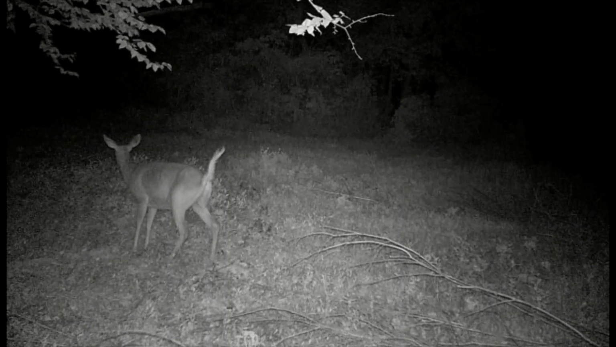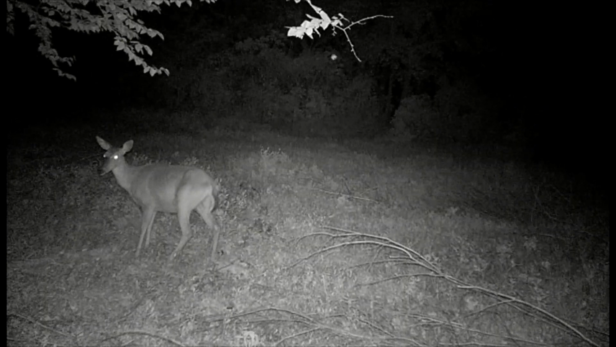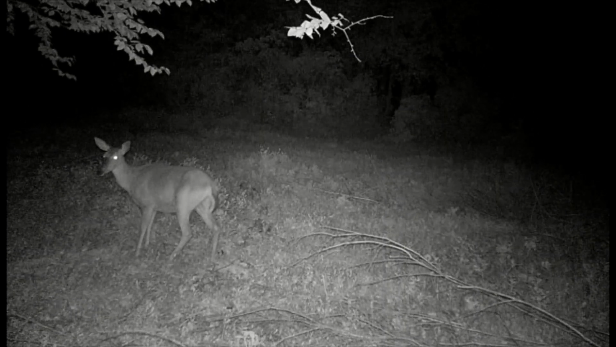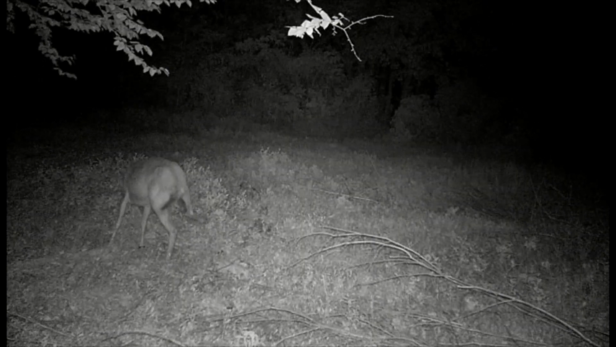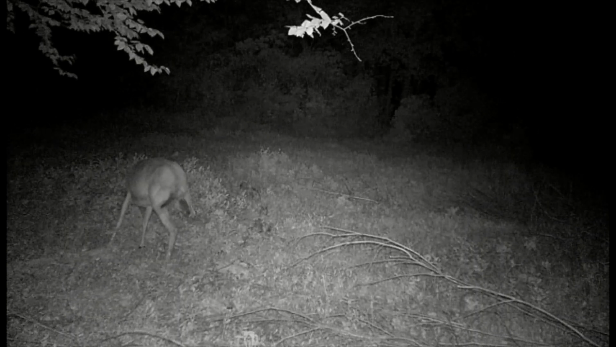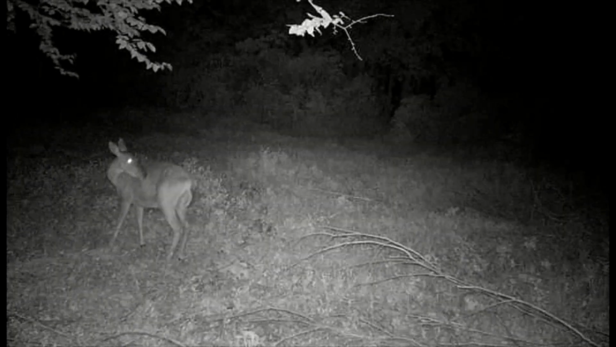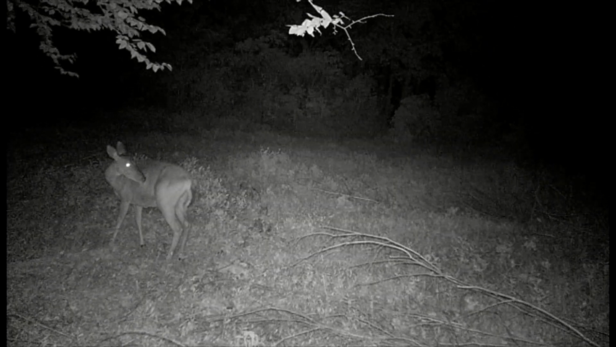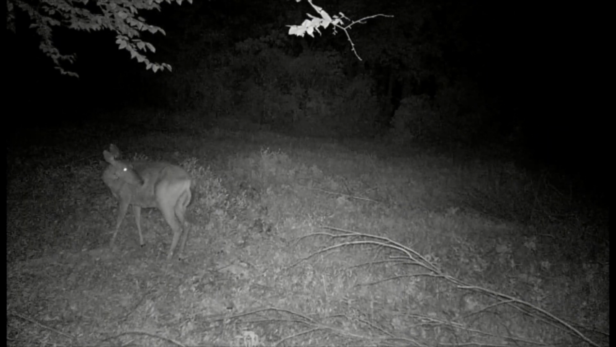So this camera I think is picking up more deer movement compared to the other ones, but I think this one's like picking up movement from all 3 or 4 of the other cameras. This one's getting a lot of deer, but then the one that's back in the middle of the property that we already looked at's only 30 yards about straight ahead of where this one's at.